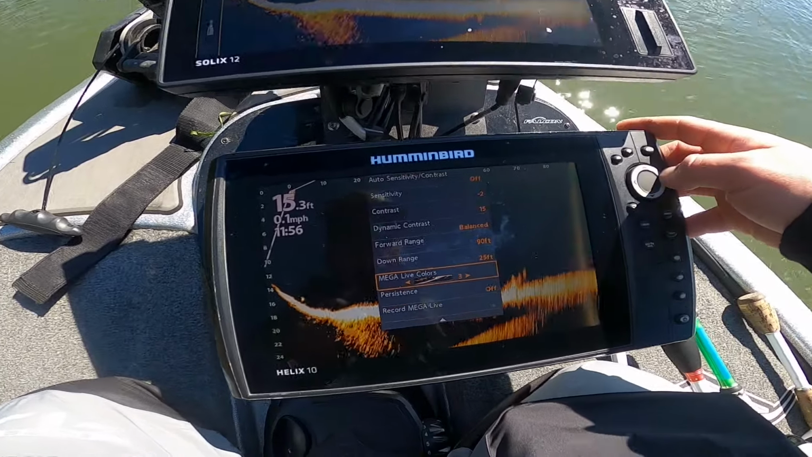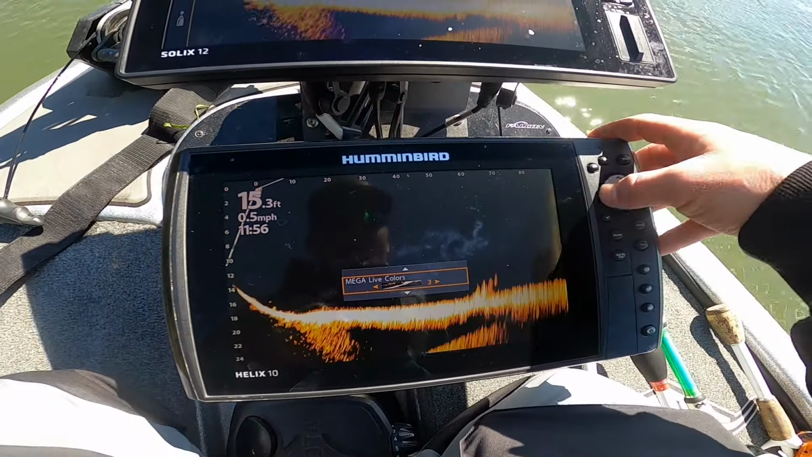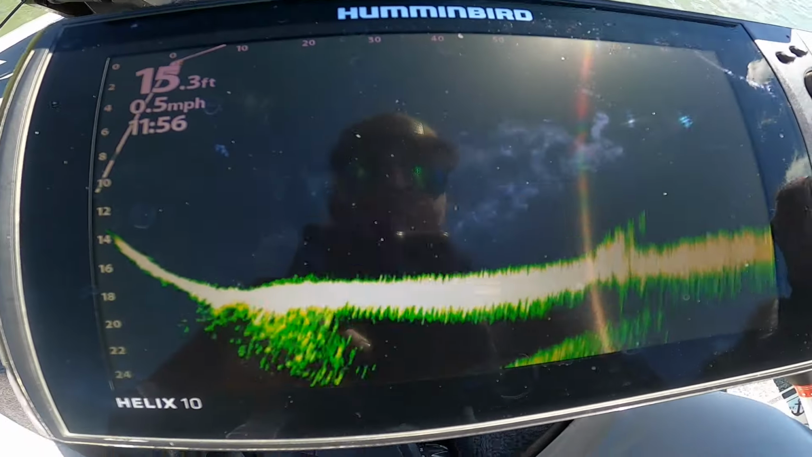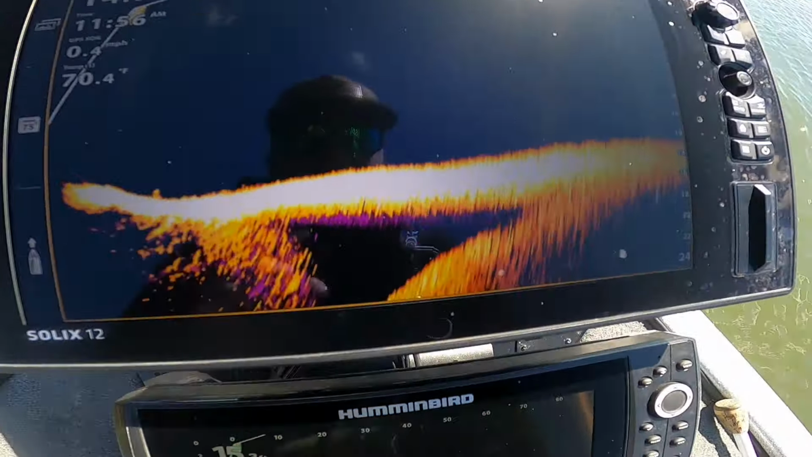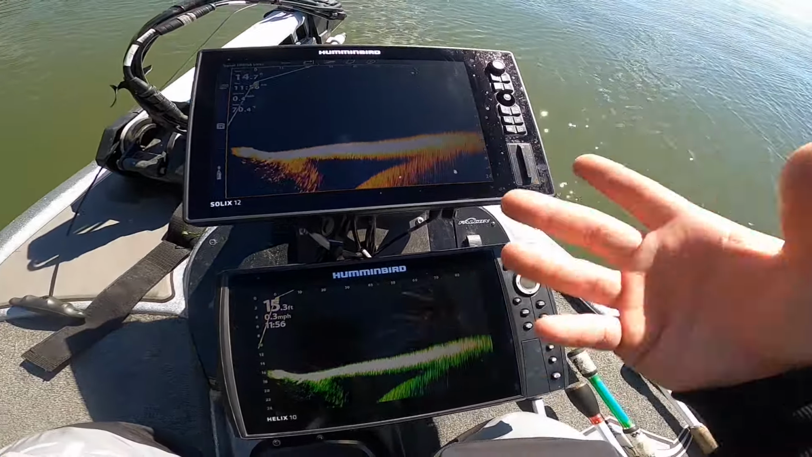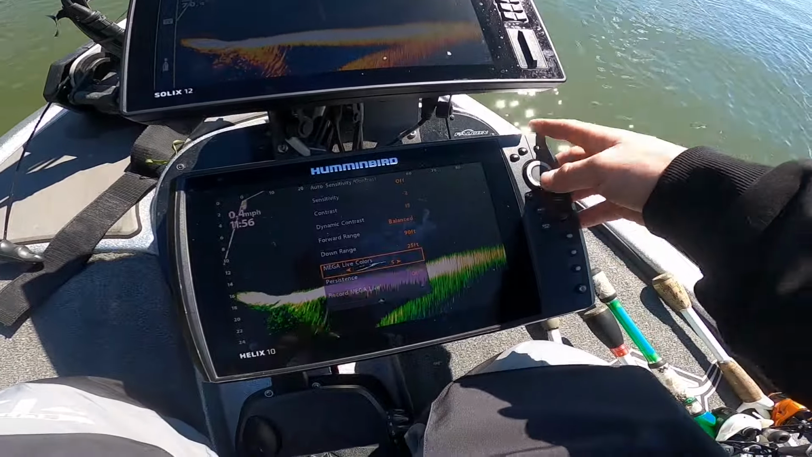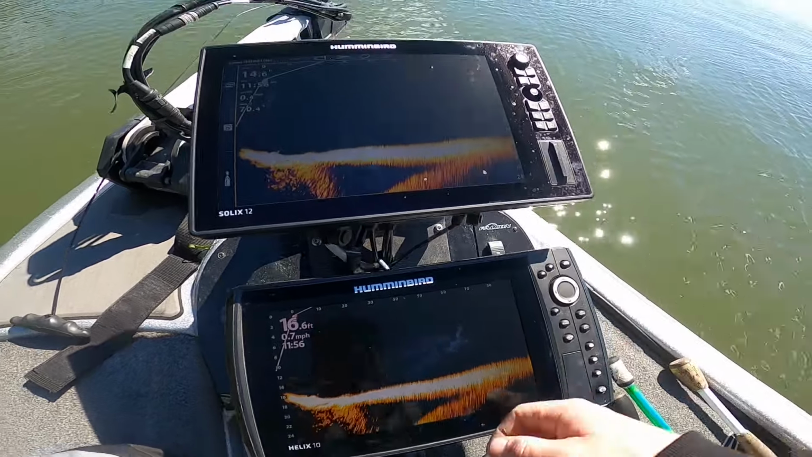I most of the time just run palette number 3, but sometimes I'll swap to, let's see, it's the lime green. Yeah, sometimes I'll swap to 5. But you know, you got to go through and change your sensitivity and everything. Changing palettes, it's a different look. It's going to change, so you got to go in there and change all your stuff. But right now I've been keeping it on 3 just for what I've been fishing.